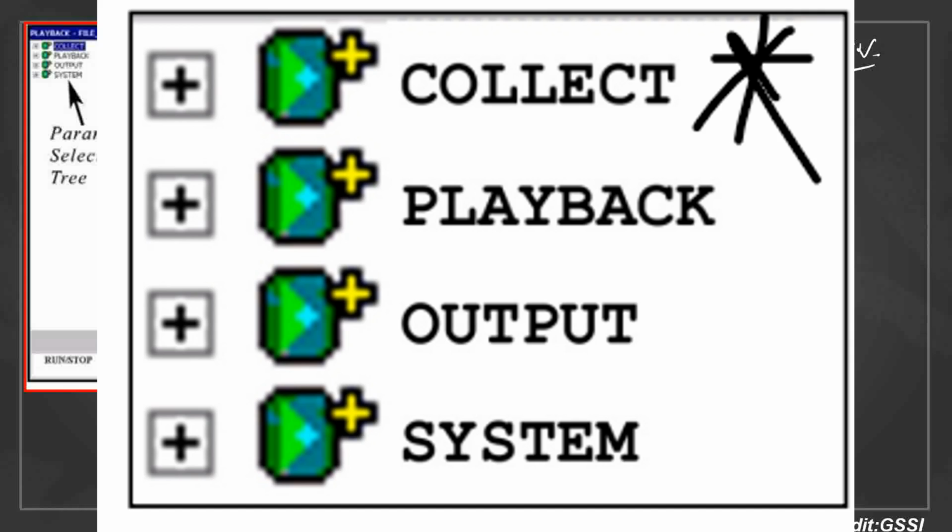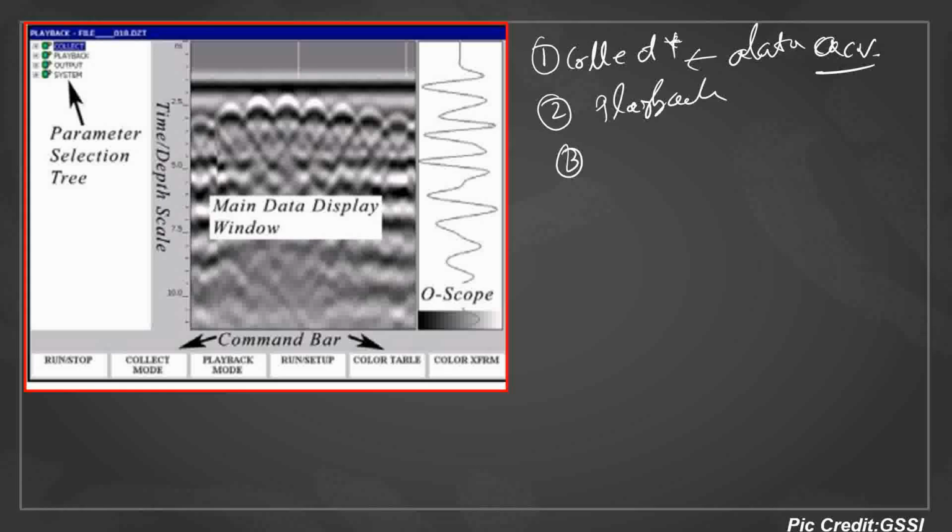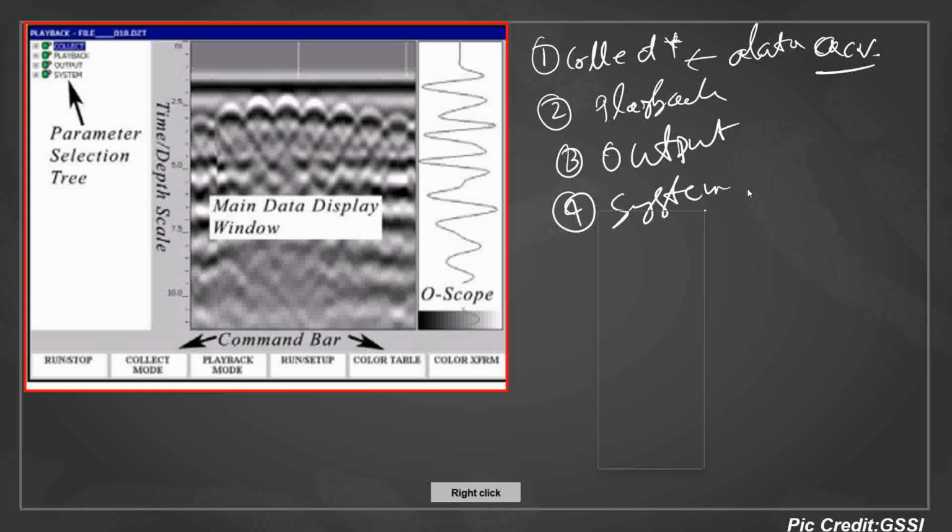Second would be Playback. I'll be discussing each and every point in detail in this video. Third would be Output, and fourth would be System. I will discuss these in detail, don't worry.